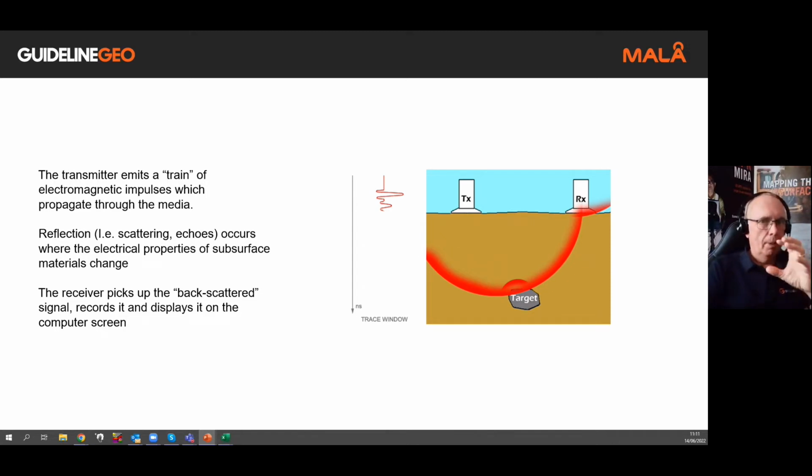Whilst it's all been going on, only a small percentage of the energy that's been traveling through the ground has hit a target. Where we get a change of electrical properties between two materials, and particularly a significant change of electrical properties, that will cause a reflection of some or all of the energy, depending on what that object is. But part of that energy in this case is being reflected back from this target. And as time goes on, nothing's happening at this point because nothing's been received at the antenna here.